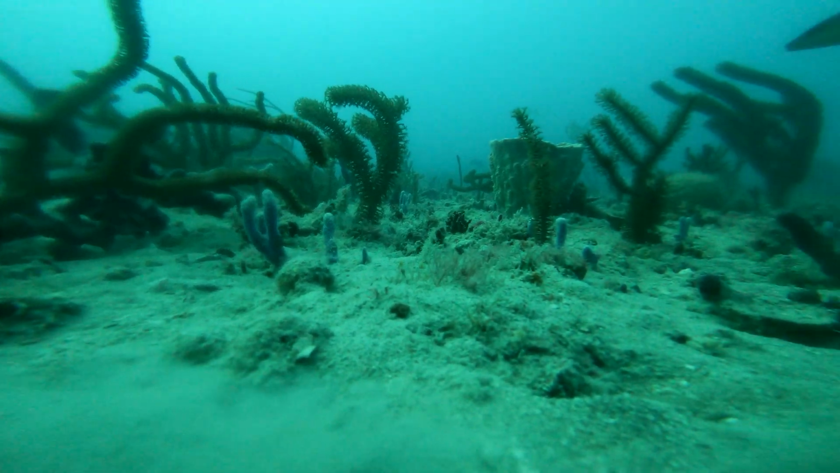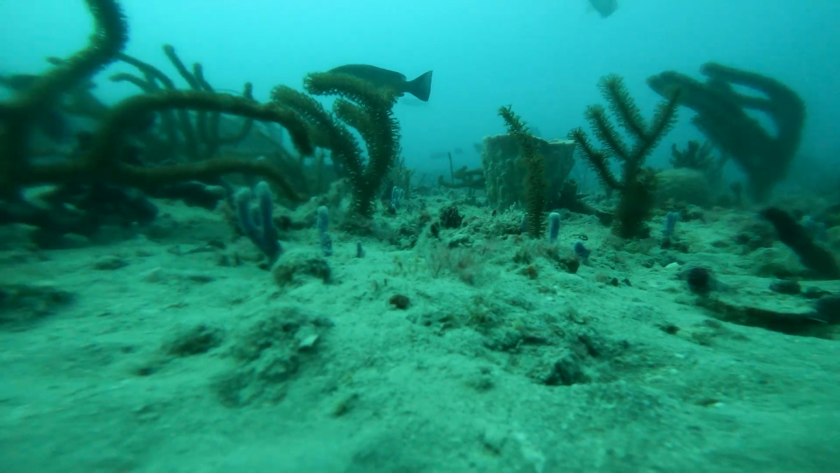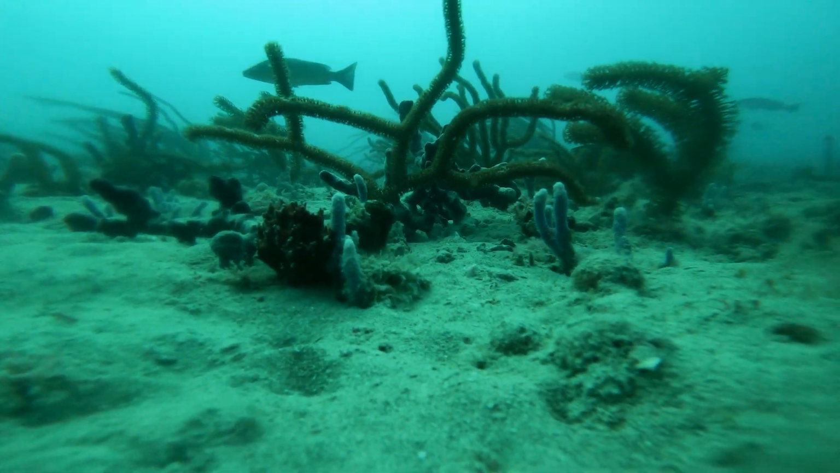Hard bottom is a mixture of sand, rocks, coral, and other vegetation on the bottom. I dropped my GoPro on some before, and this is exactly what hard bottom should look like, what you see here.